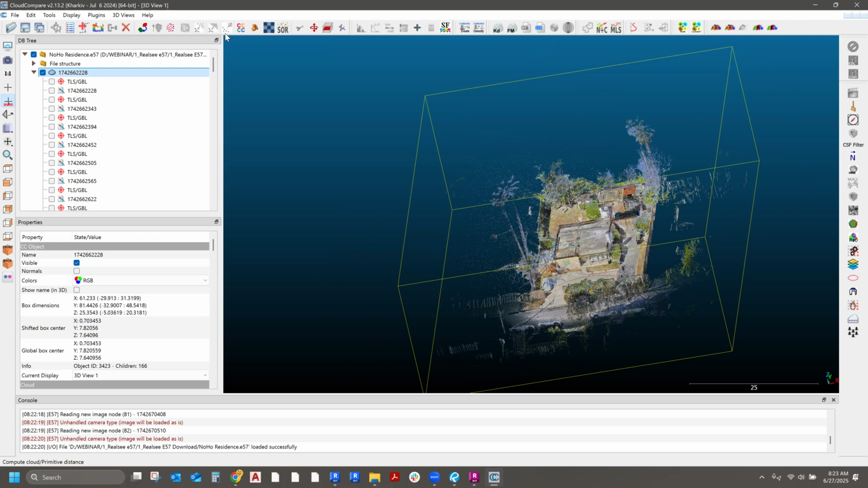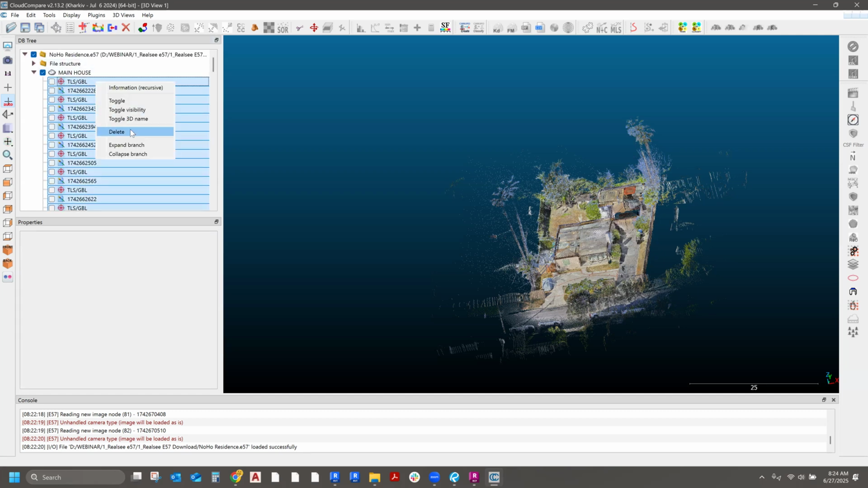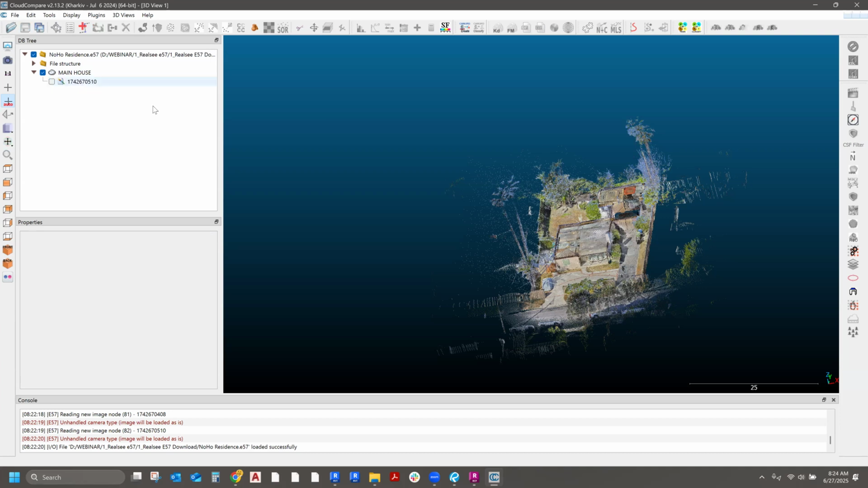After you do this, you can rename this to whatever you want. So I'll just call this main house or something like that. After you do this, you want to click on this little checkbox and then select all of the TLS points and all the images in the tree below, with the exception of this one, because this is your point cloud. So you want to select everything but that last number and just delete.